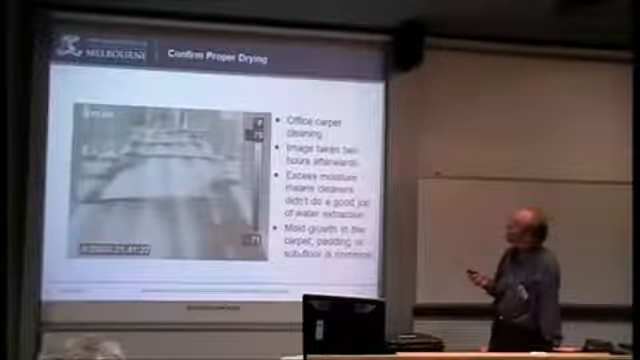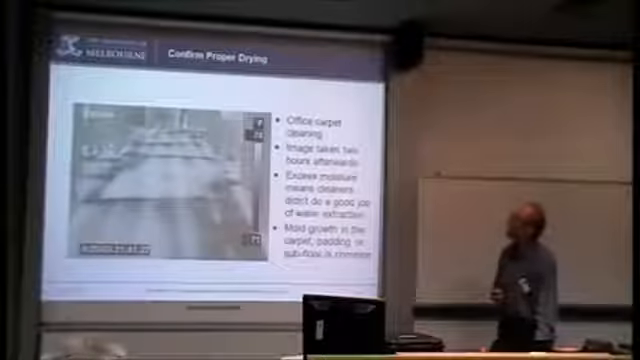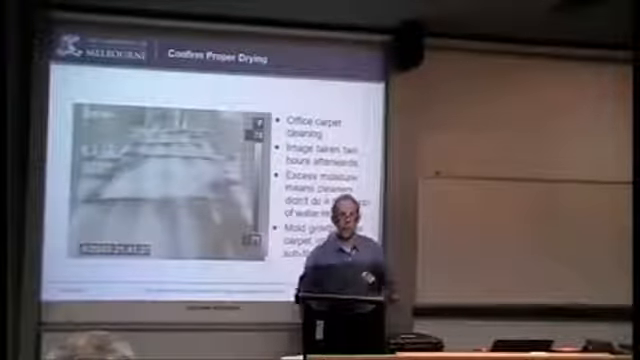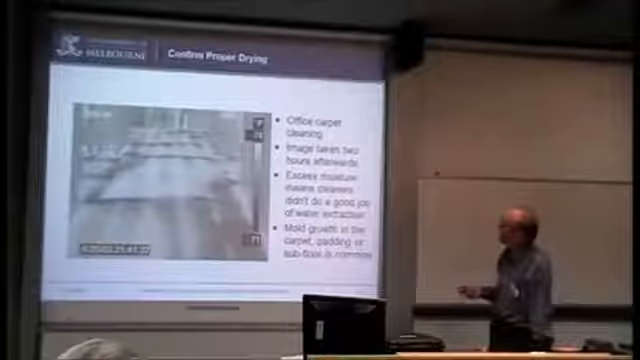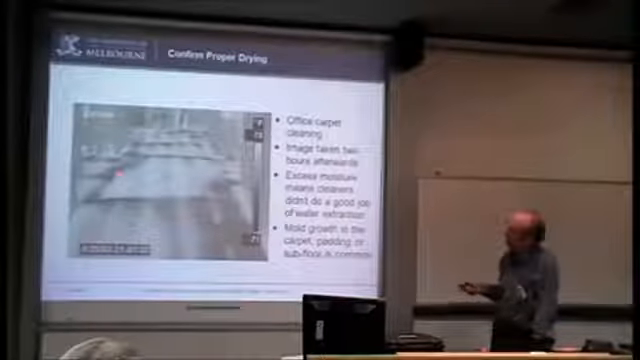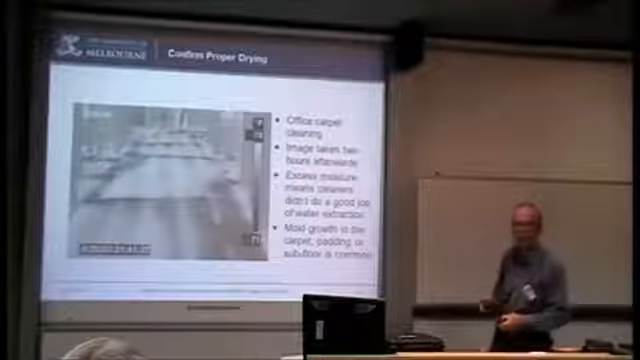This is a case of a carpet where they've supposedly dry cleaned it, with one of their steam cleaners which is supposed to leave it completely dry. Having done it a little bit later, let's say 2 hours after the cleaning, they were still able to pick up these areas here. In this case, it is the evaporation that's cooled it down.